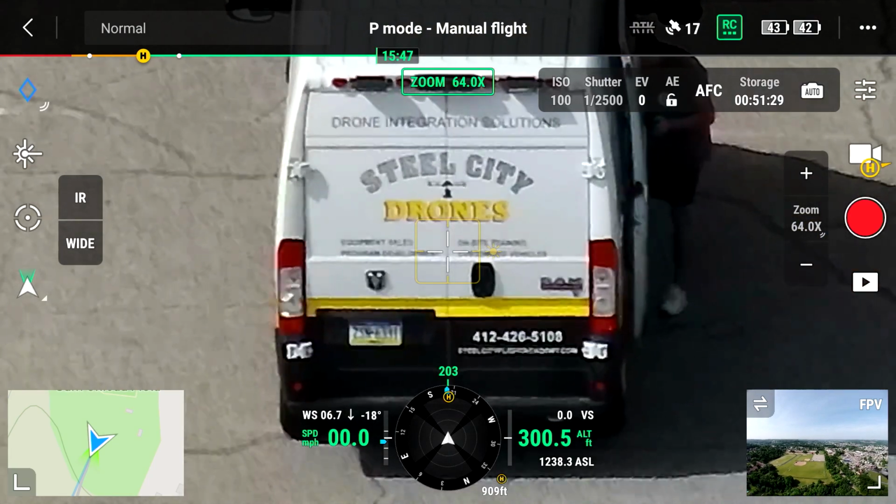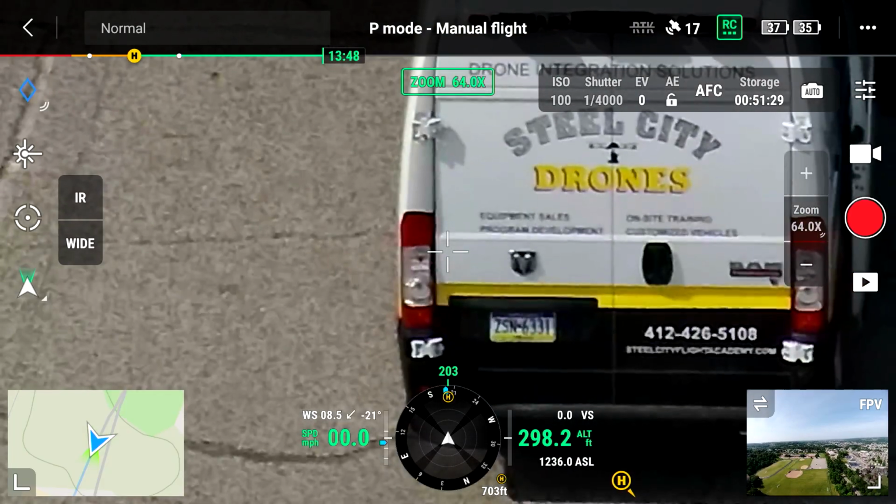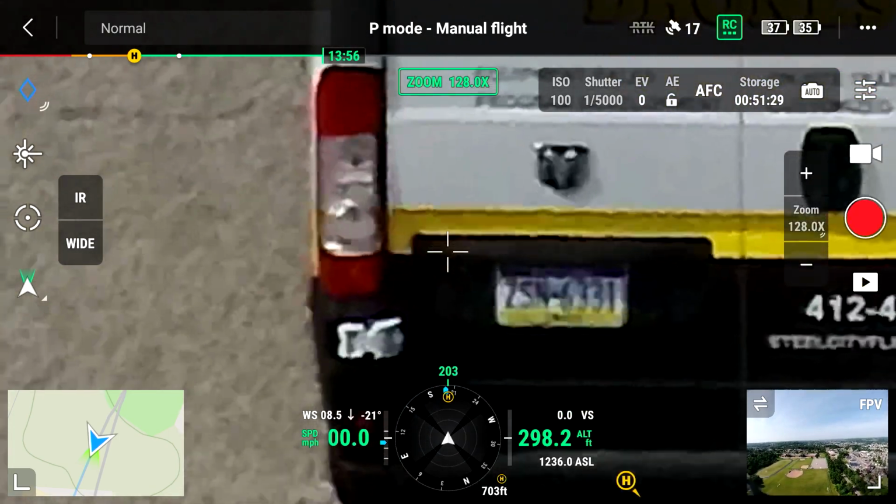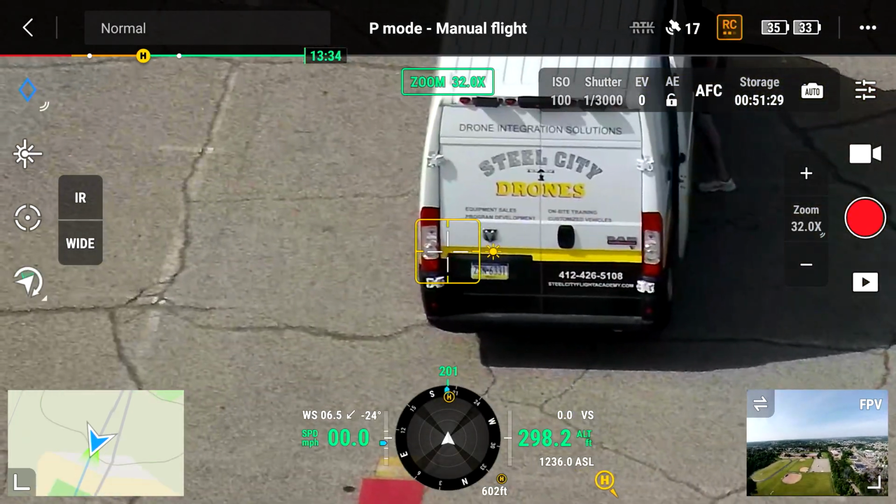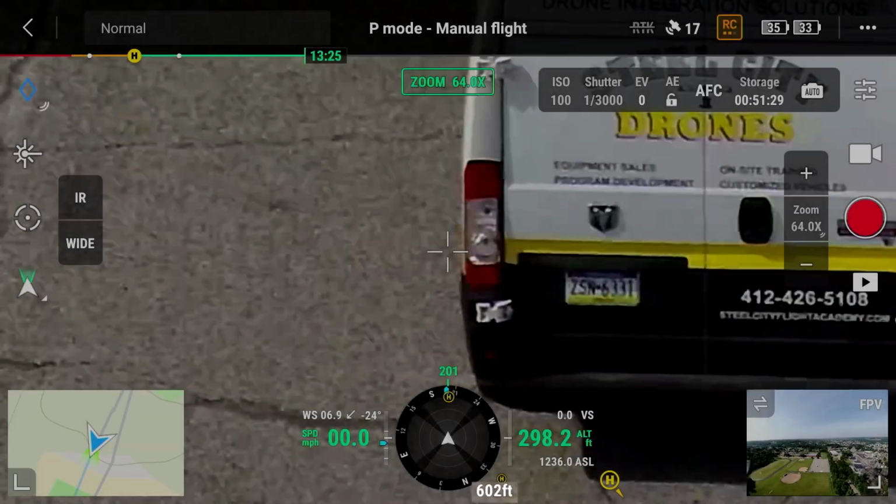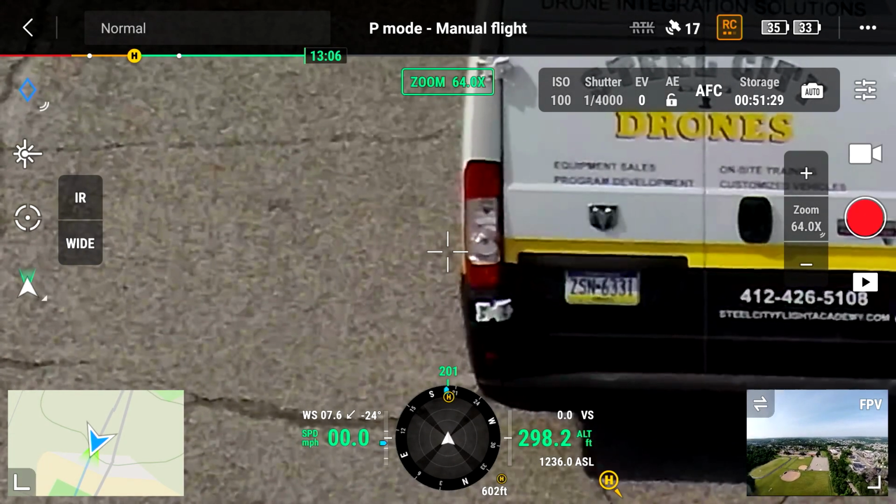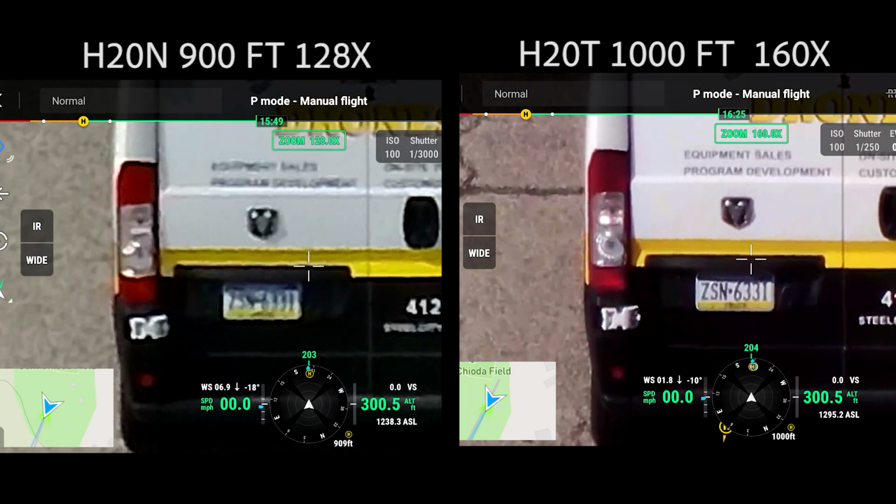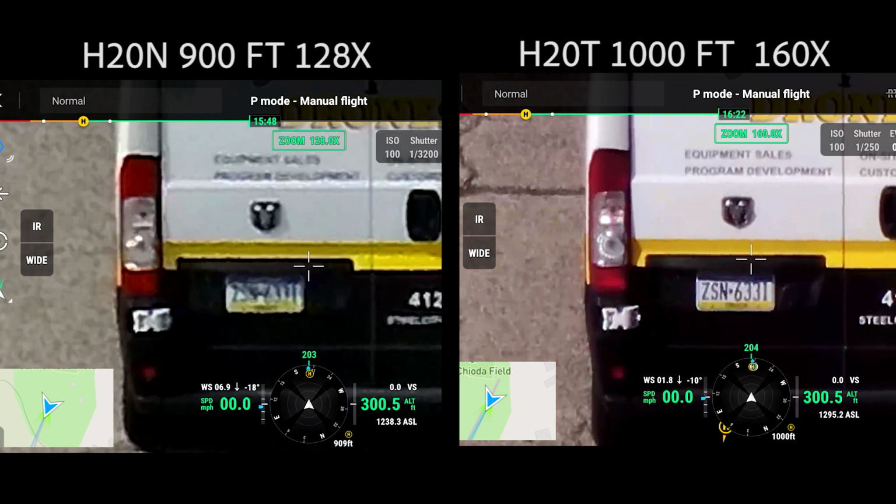And so what I want to do is bring the drone in and really see where we can see that license plate clearly. In my opinion, the 600-foot range mark is where we can see it clearly, compared to the 900, and compared with the H20T, the much higher version.